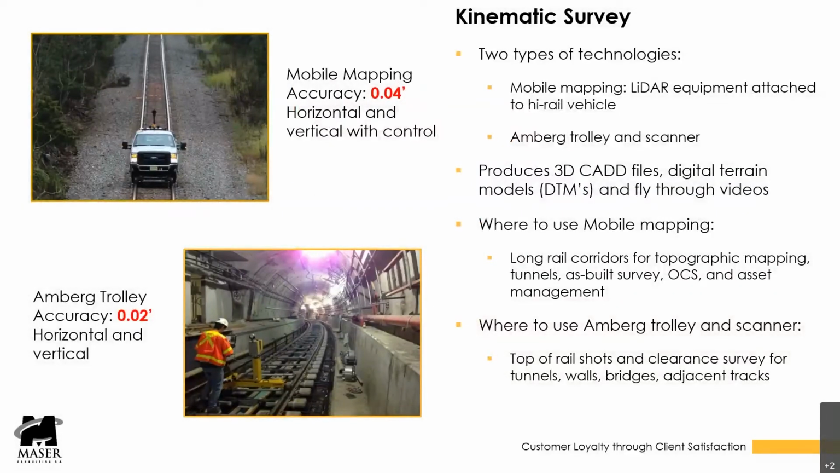The next one I want to talk about is kinematic scanning. It's broken up into two parts. First is mobile mapping and includes the use of LiDAR equipment similar to the static scanner. However, this is attached to either a high rail vehicle or a train. Similar to static scanning, the data is collected using laser that will convert millions of points into a 3D cloud where features can be extracted to produce CAD drawings and digital terrain models. Speeds can vary. The faster you go, the less points you get, the less density in the point cloud.